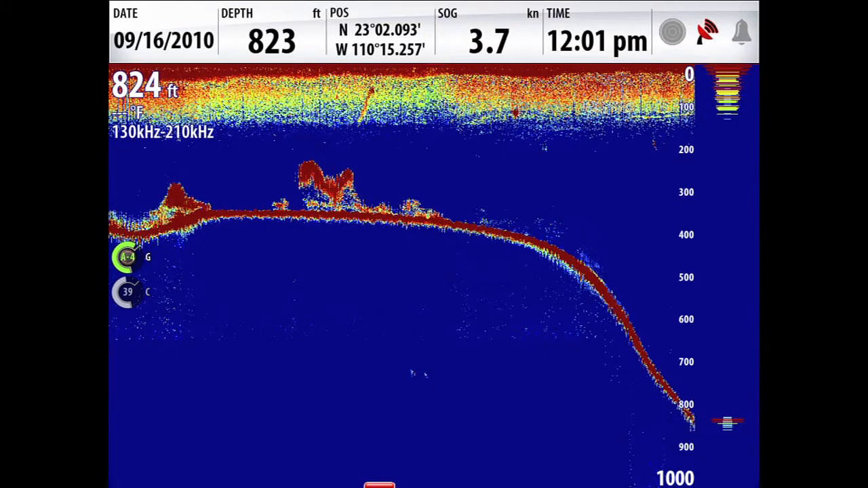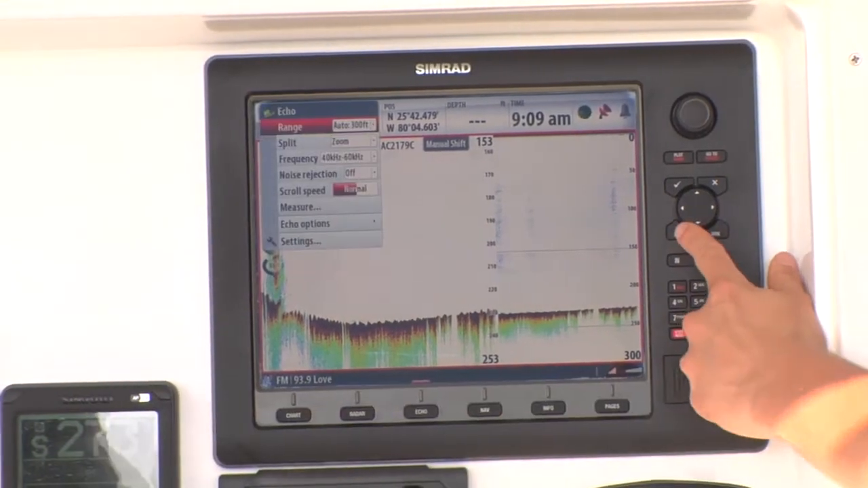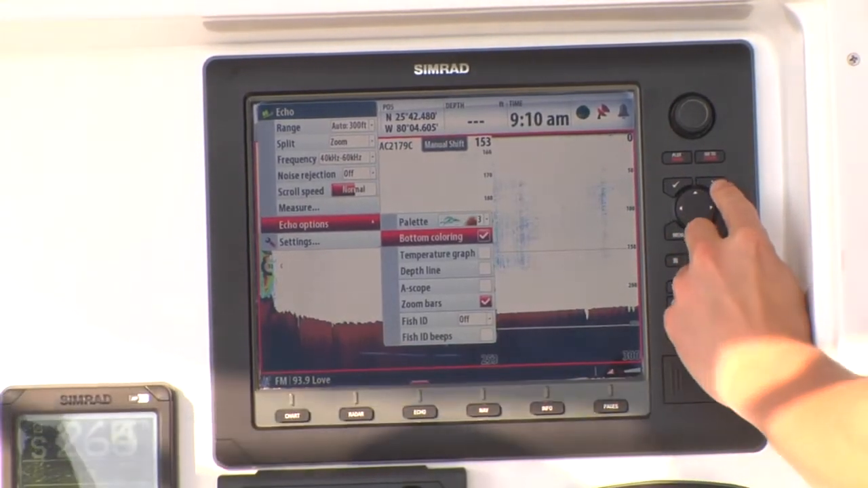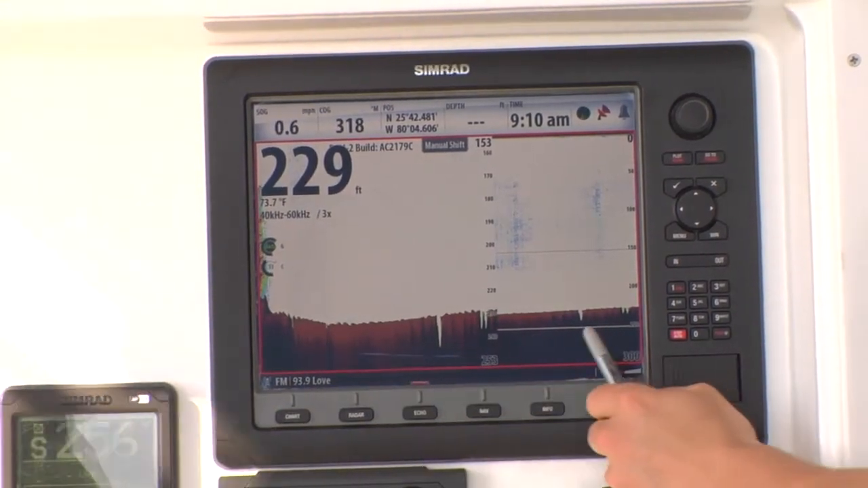Color options with the Simrad NSS, NSE, and NSO series can play a key role in getting the most from your BSM2 broadband sounder. Bottom color tracking allows you to easily identify structure that is not the same type of hardness as the surrounding areas. Plus, you get the advantage of seeing fish that are on or near the bottom.